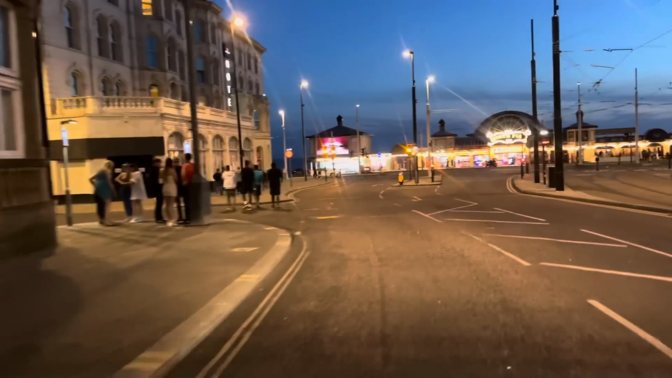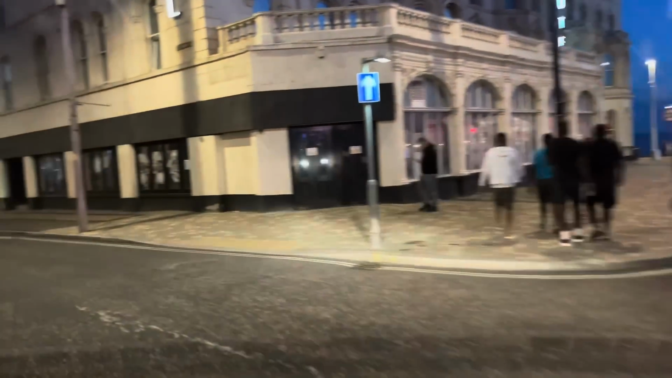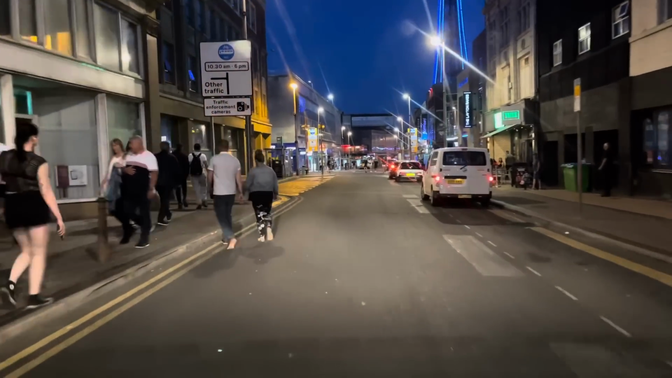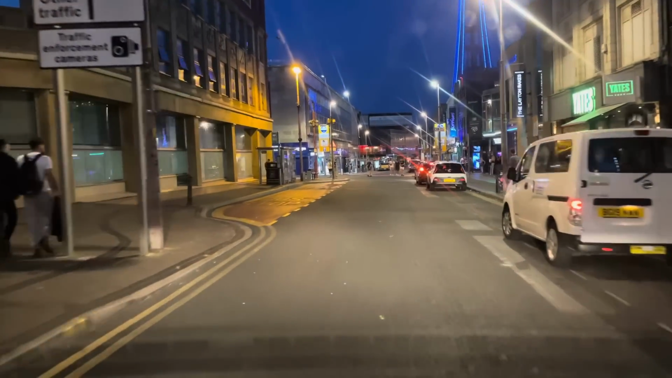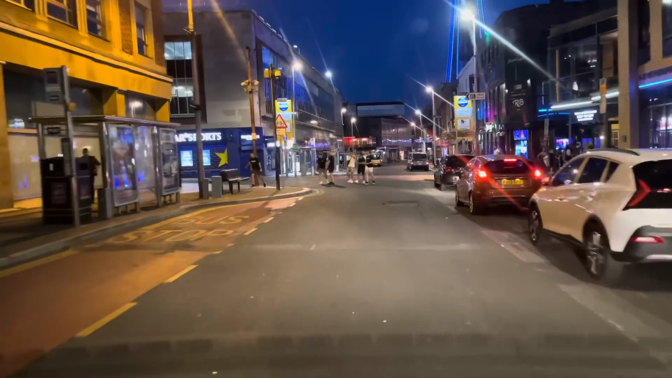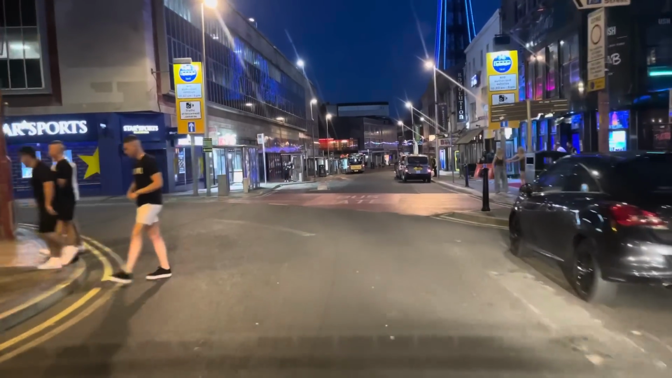I'm going to take a left here, North Pier straight ahead. Let's turn left here and go down Market Street. Great view of the tower. There's quite a few places down here. We've got the back of Yates's, we've got another Wetherspoons. And by the way, the Leighton Rakes Wetherspoons here plays banging music at the weekends. It's one of only a few Wetherspoons in the country that do.